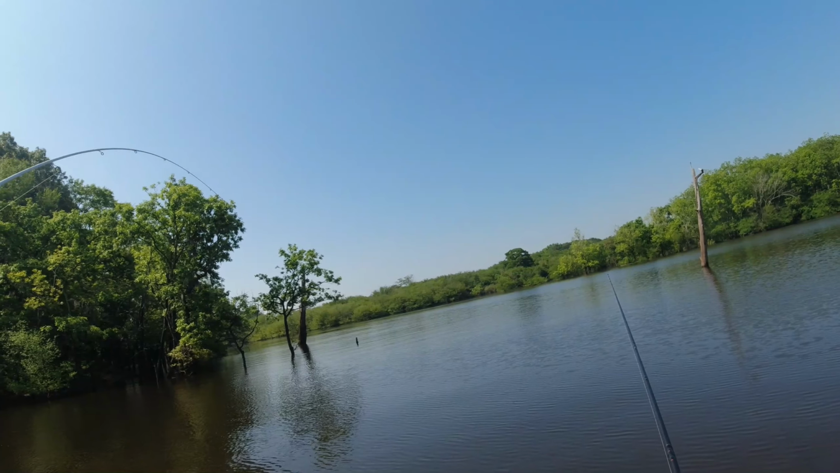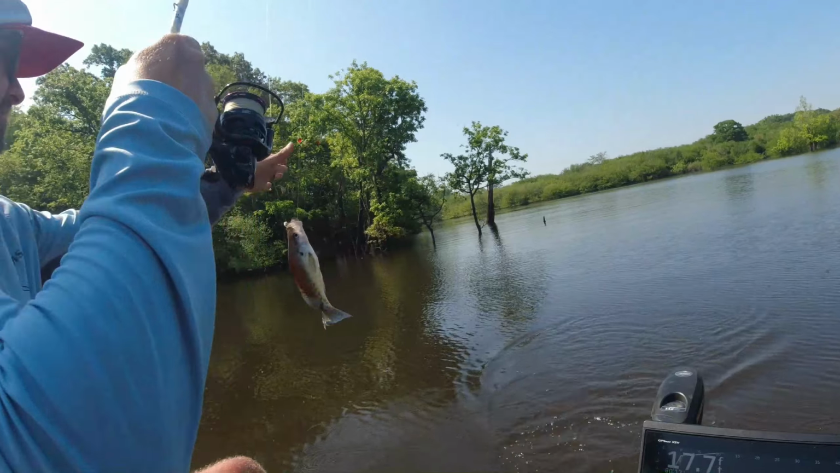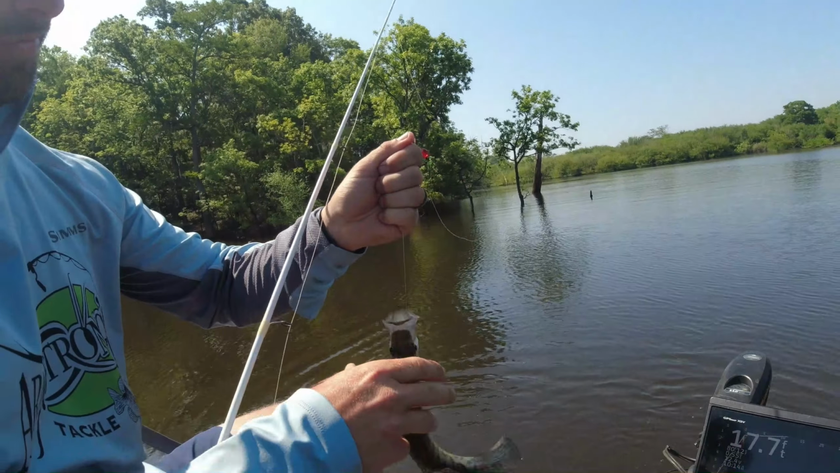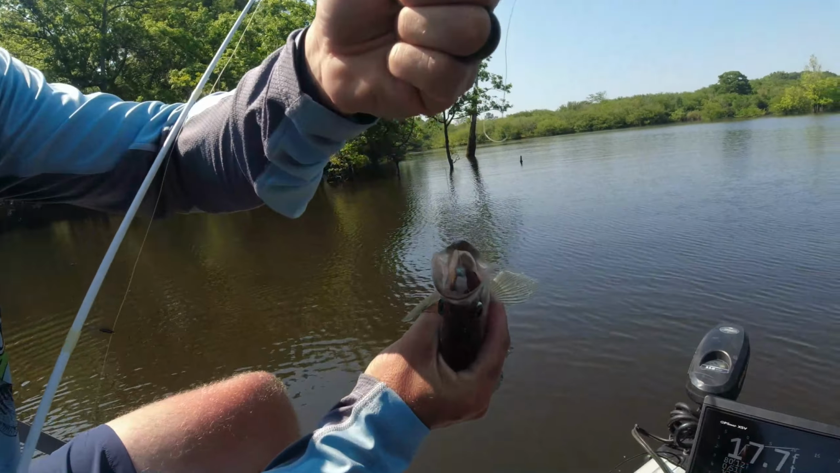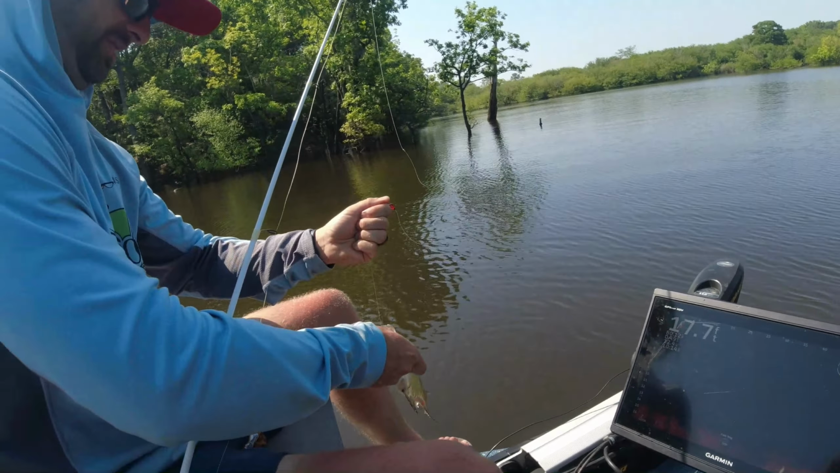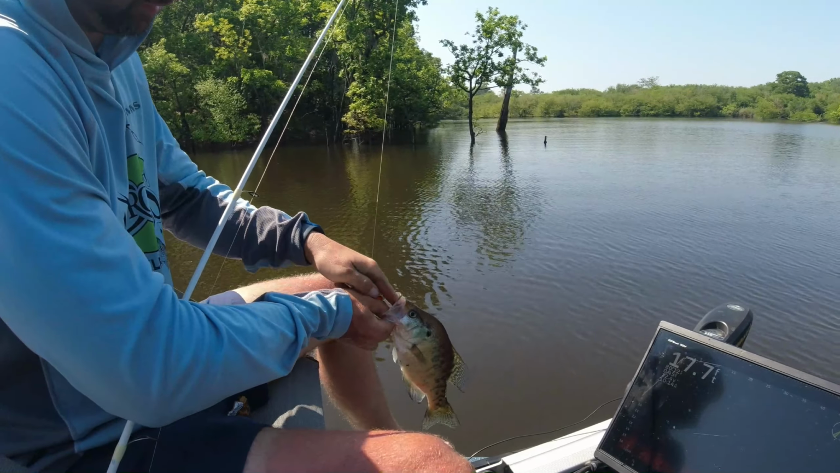All right. That's a little better one, son. How about that? Swallowed it, boy. Little 40-foot cast. Right there in the mouth, son. He swallowed it. He liked it. That's the kind we like to eat right there, boy. Yeah. That's perfect. Thin and crispy.